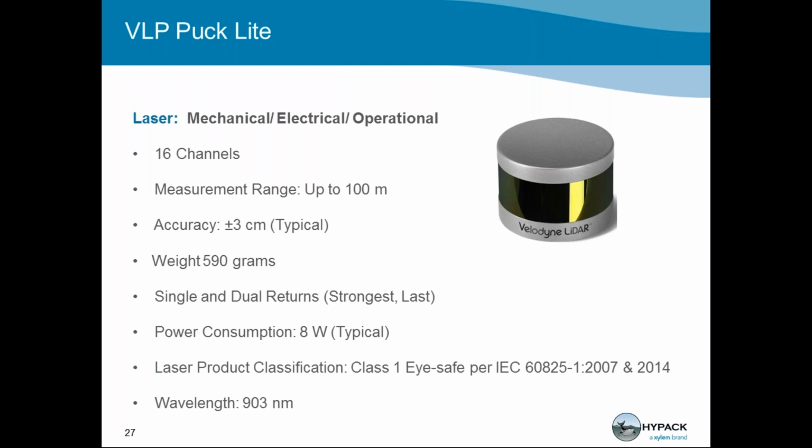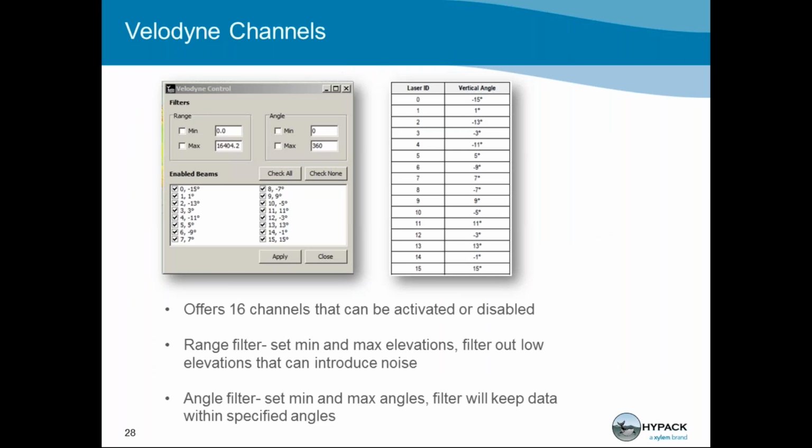The VLP Puck Lite is the sensor we've chosen to go on the front of the payload. It's a very common and popular LiDAR unit, easy to use, accurate, cost-effective, and has become almost a standard in hydrographic surveying. It has 16 channels, a range of up to 100 meters, accuracy within 3 centimeters, a weight of 590 grams, dual return modes, and it's Class 1 eye-safe, meaning you don't need any specialized personal protective equipment to operate this unit.